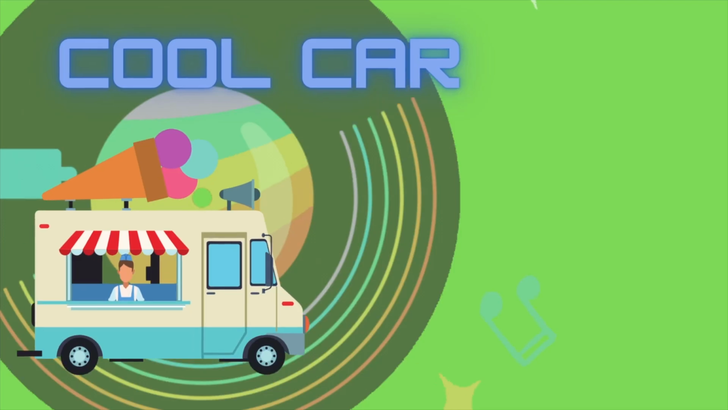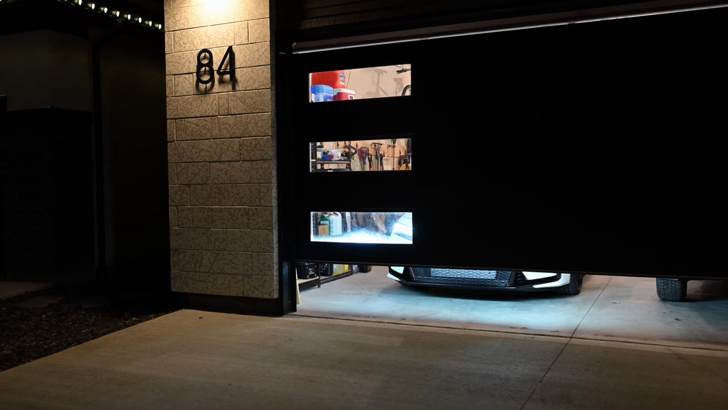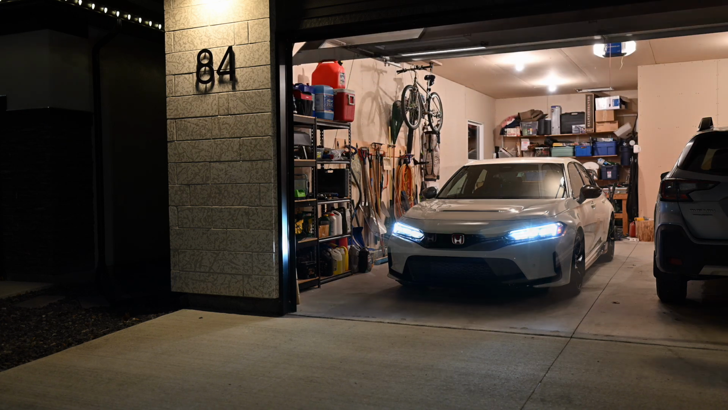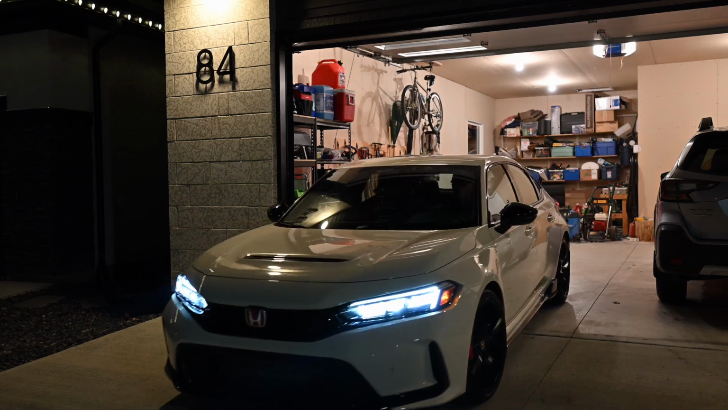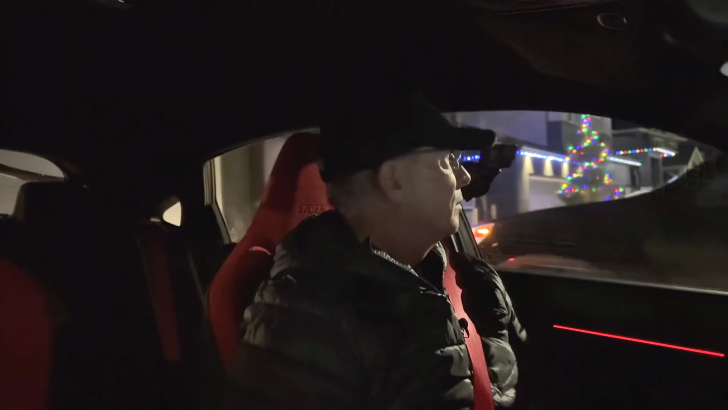So anyhow, it's not snowing today. It's a little bit above zero, which is, I don't know, 37, 38 Fahrenheit right now. So we'll go for a little 10-minute scoot and that'll be that. All right, last ride.